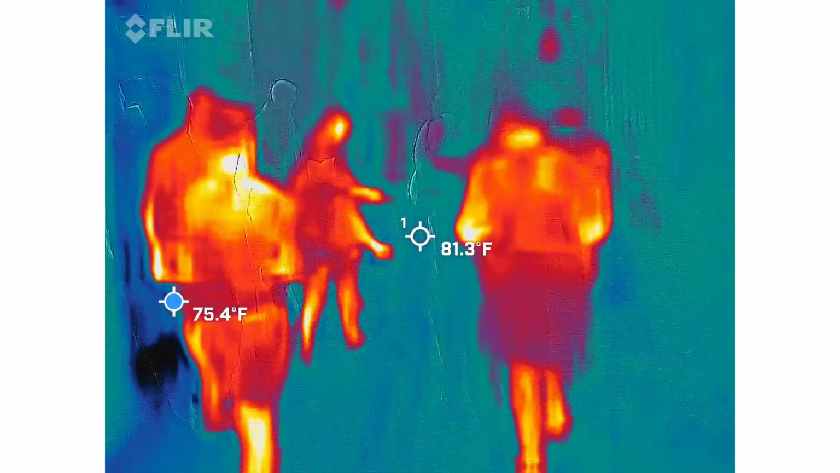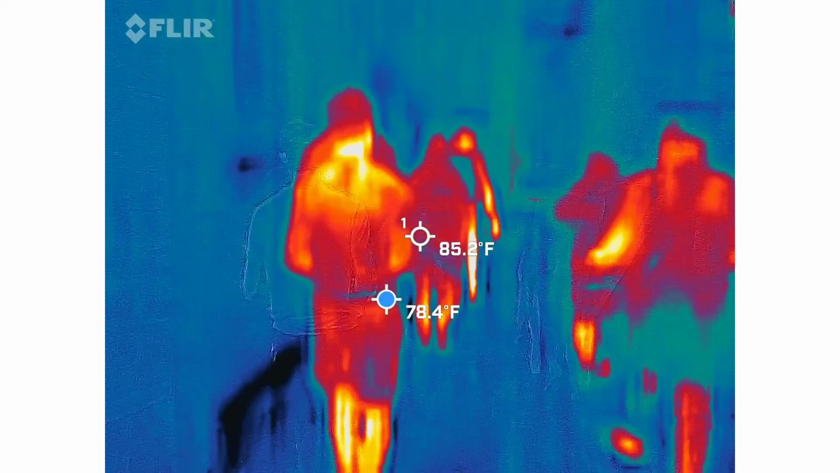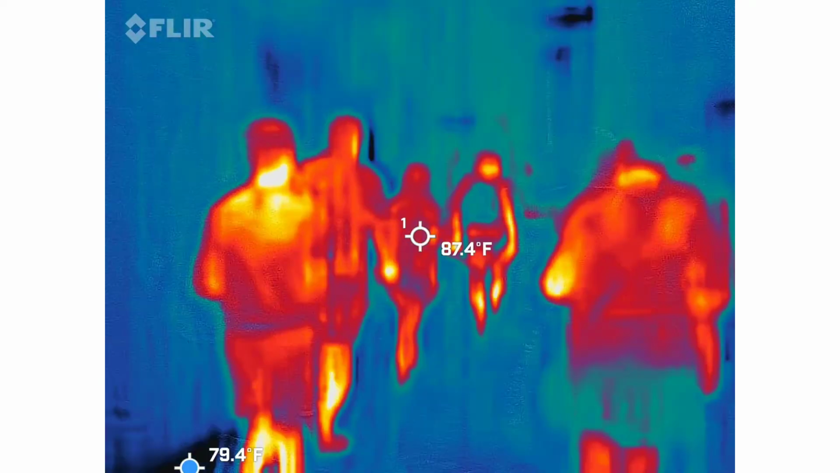They look like something was standing by Evie back there. Yeah. I think it might have just been her.